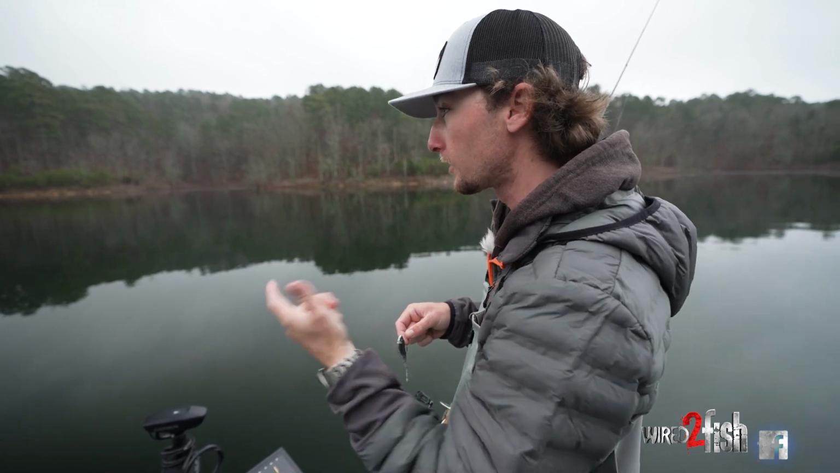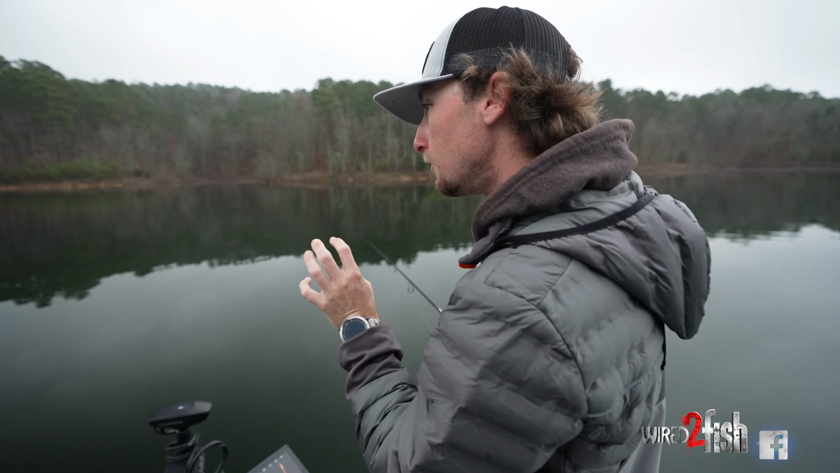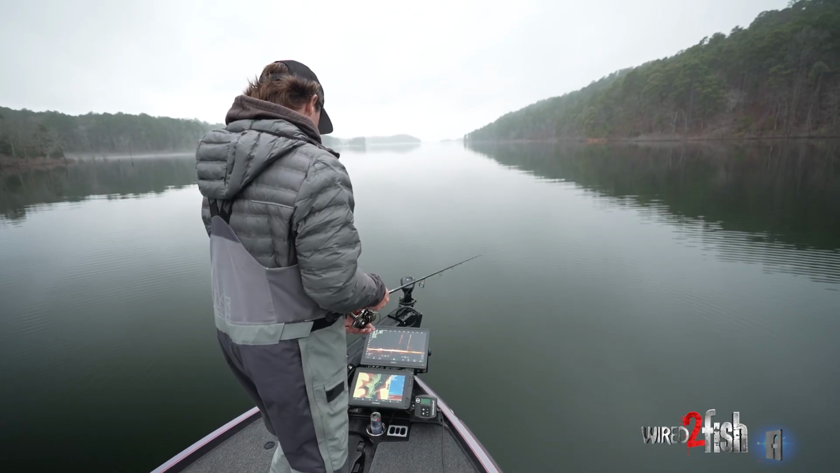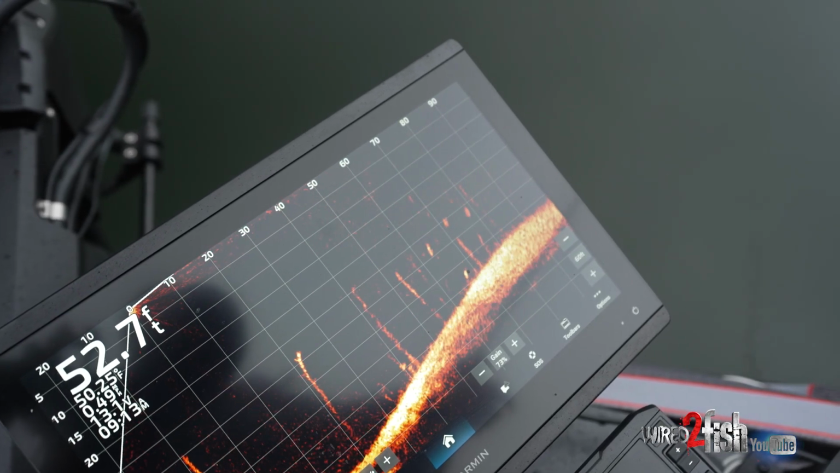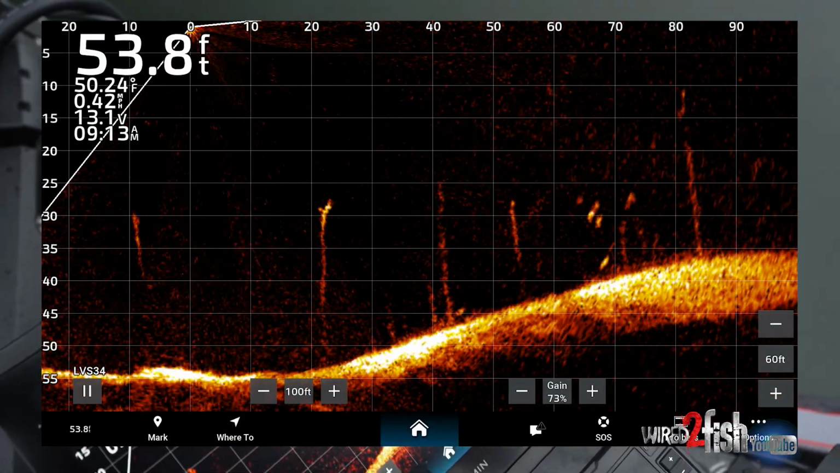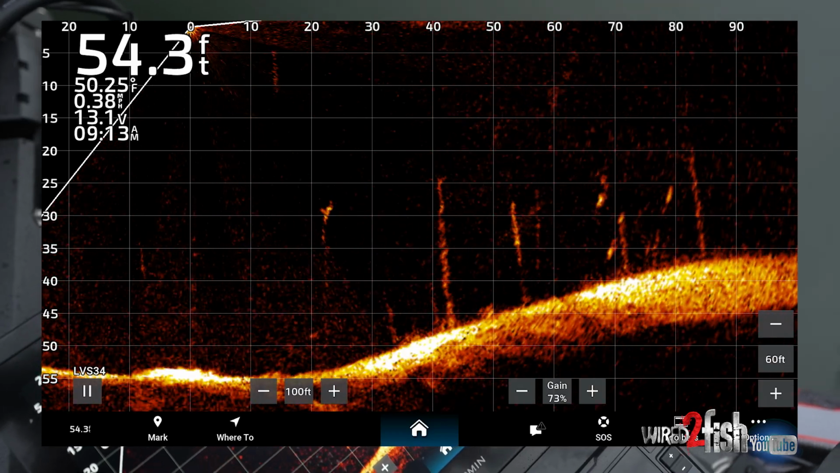So my deal is I want to keep it frantically running away from them. But some days they might move real slow at it. They don't want to chase that hard. So I kind of go to the pace of the fish and work it as fast as they want to chase it. That's exactly what you want to see. We've got multiple fish. They're going to get competitive. One of them will get mad at it, like that one looks like.